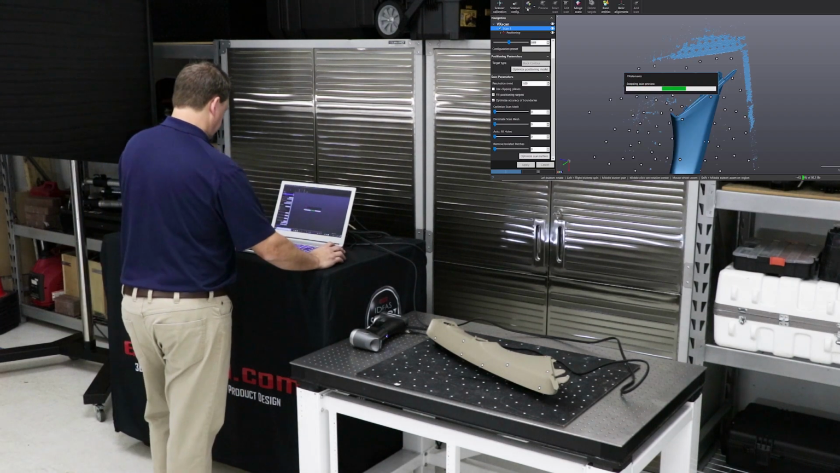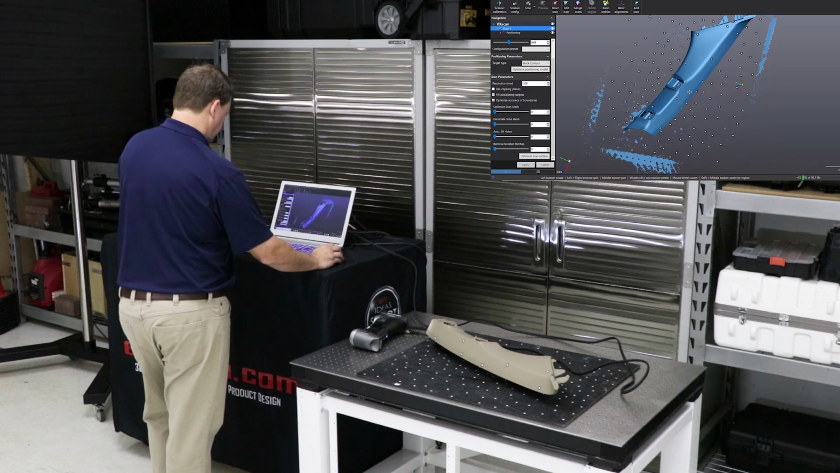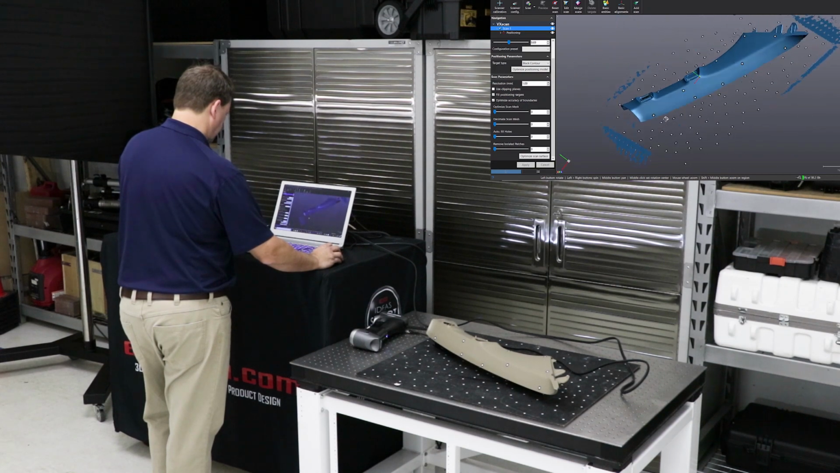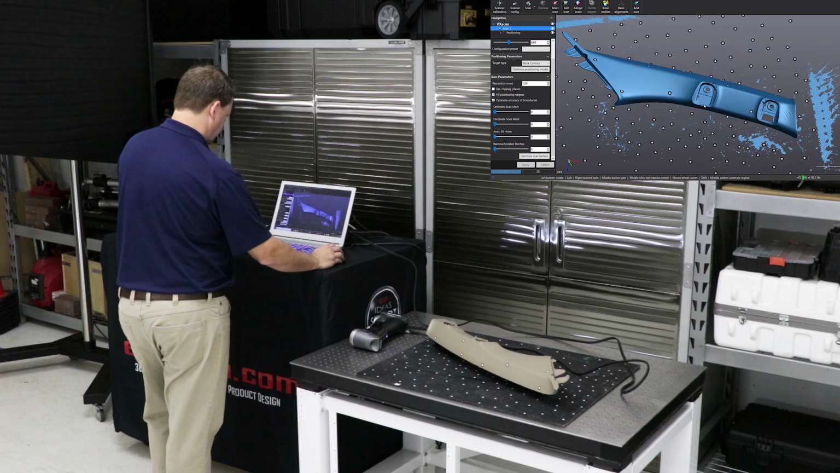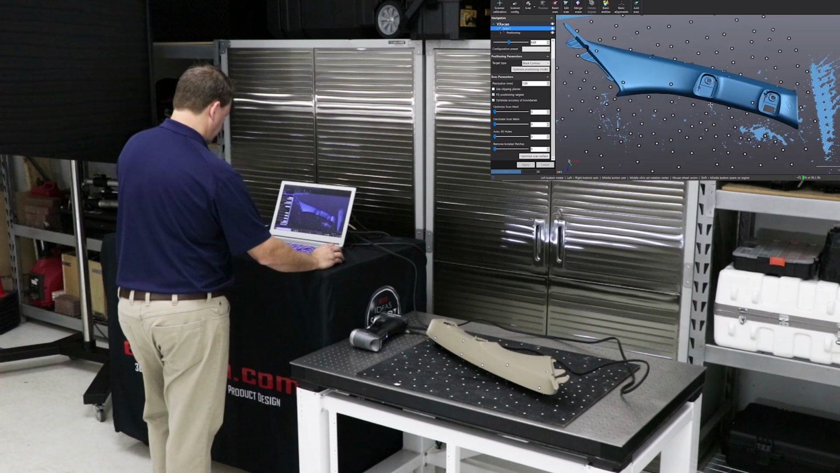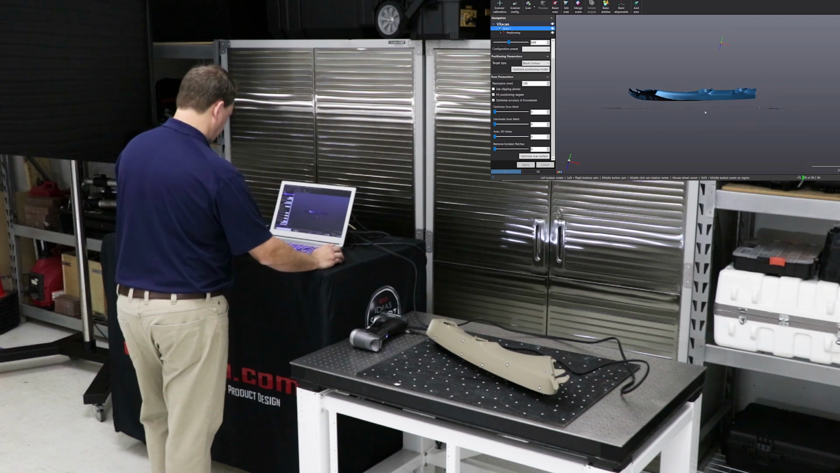And again, we'll take a look at it because we don't want to move this part until we're pretty comfortable that we've got all the data captured, because otherwise we're going to lose that relationship with those targets that are on that table. So we can spin around, zoom in, look at it, make sure it's covered. We've got complete coverage. If we don't like it, we can hit the scan button and keep scanning. So we'll do this until we have it all.